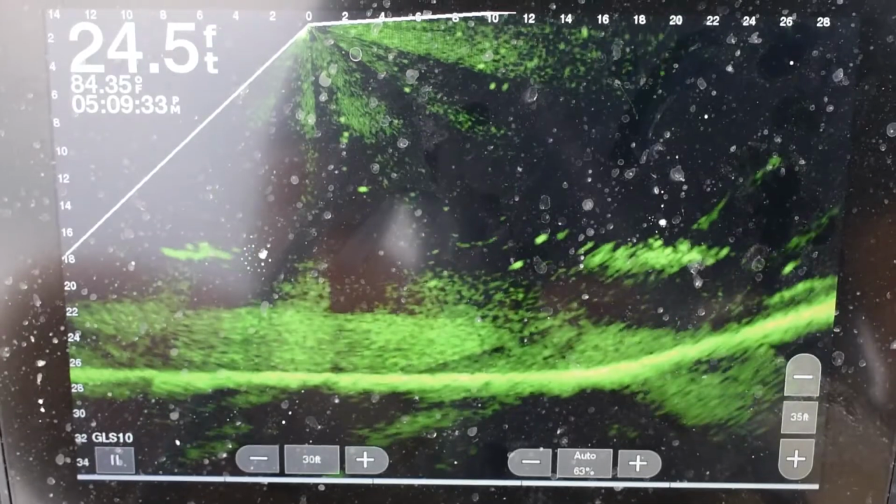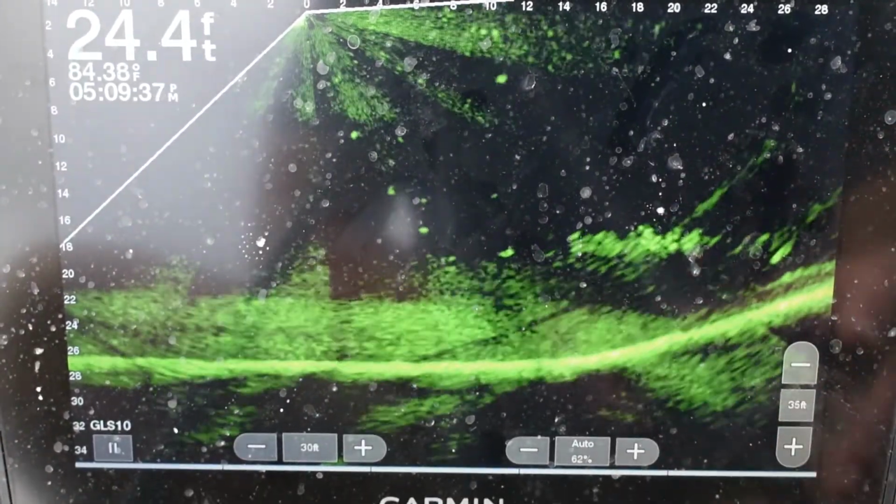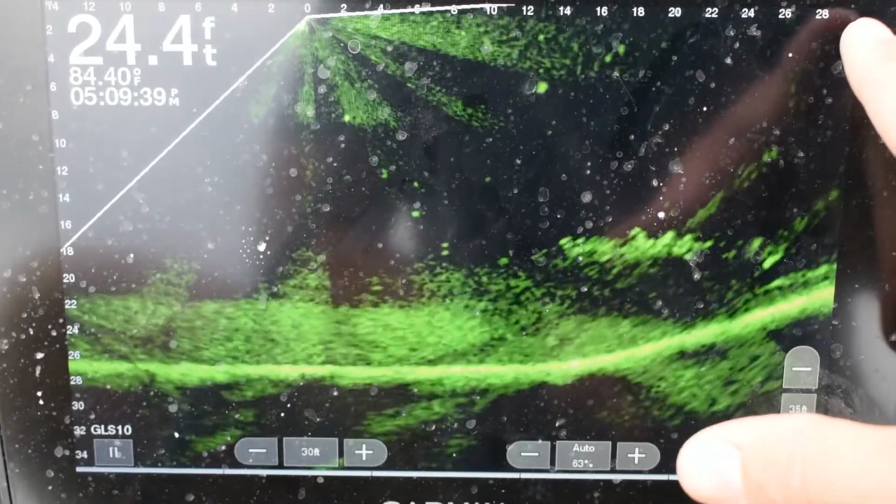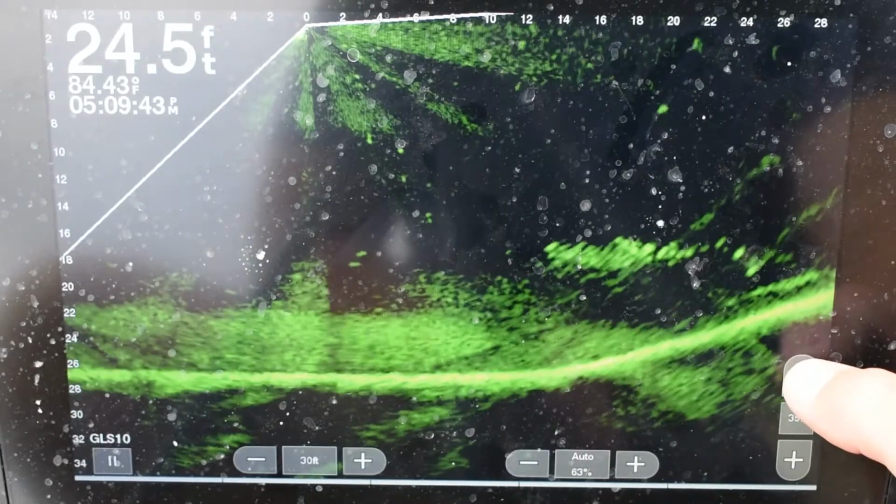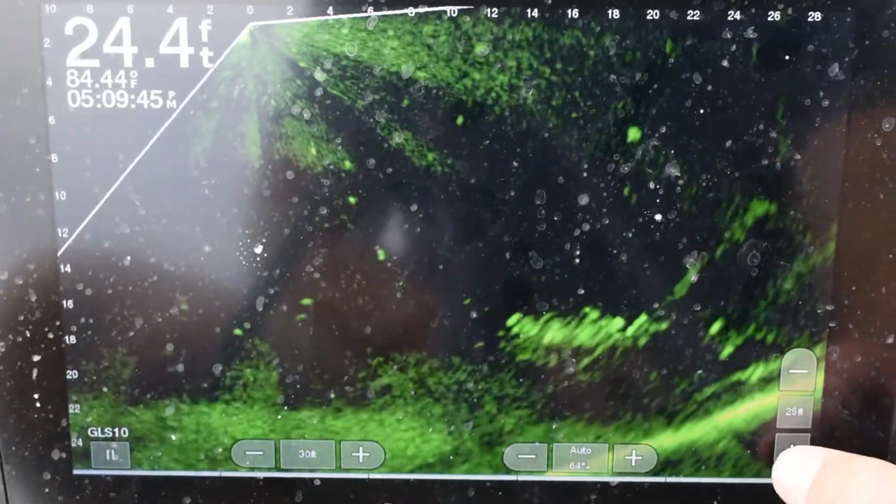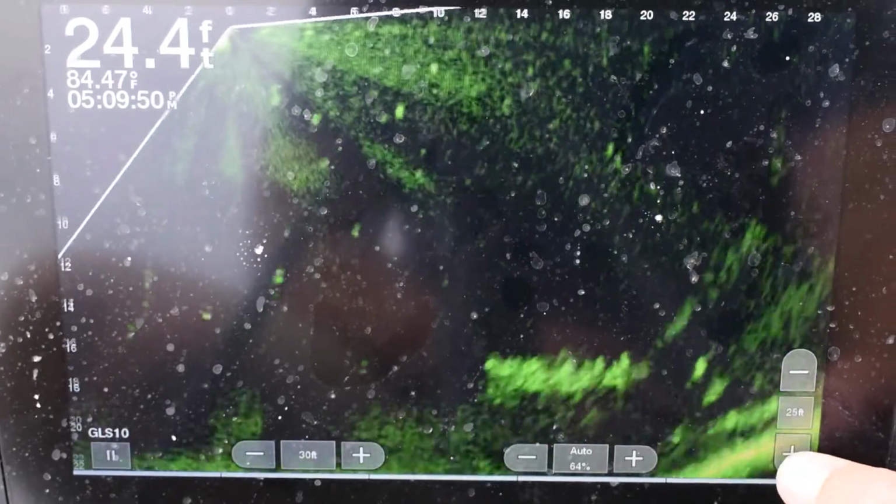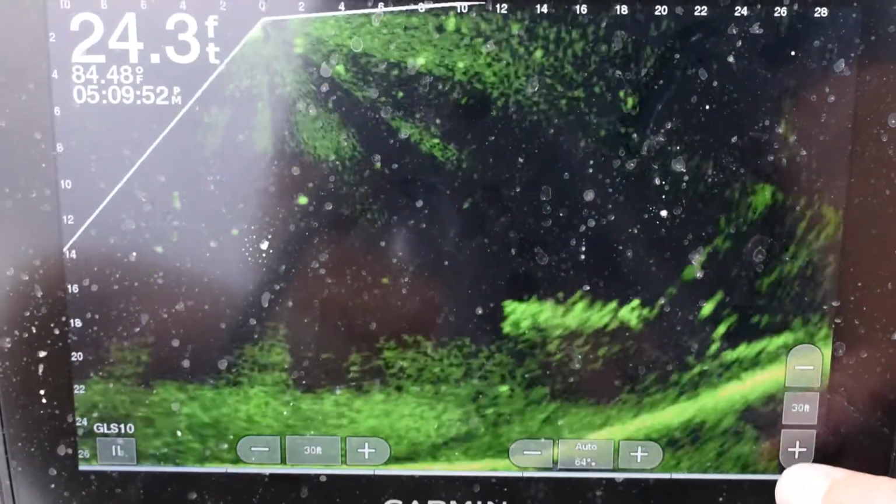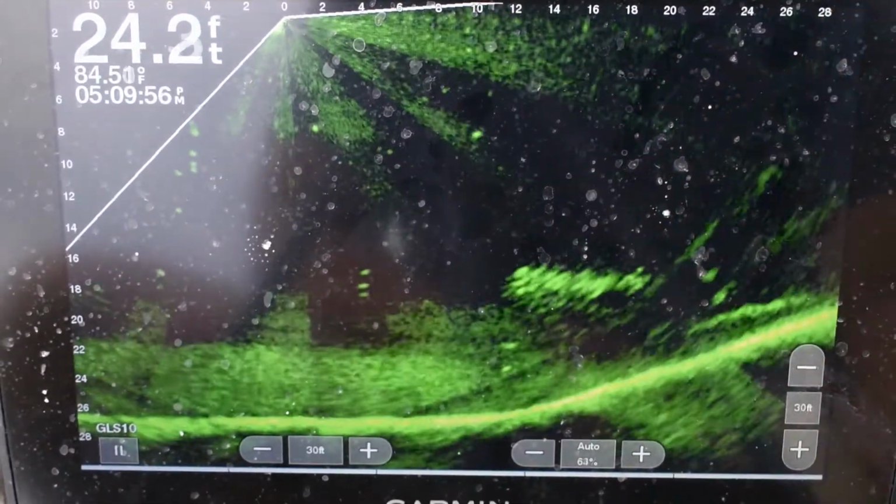And here it is. All right, as you can see, there's a little school of fish sitting right there. What I like to do is be 30 feet out and start out. Right now we're at 35 feet down, but we want to see just the bottom. So in this instance, this is really too high. This is 20 feet. So we want to come up and have just the bottom. So 30 feet out, 30 feet that way.